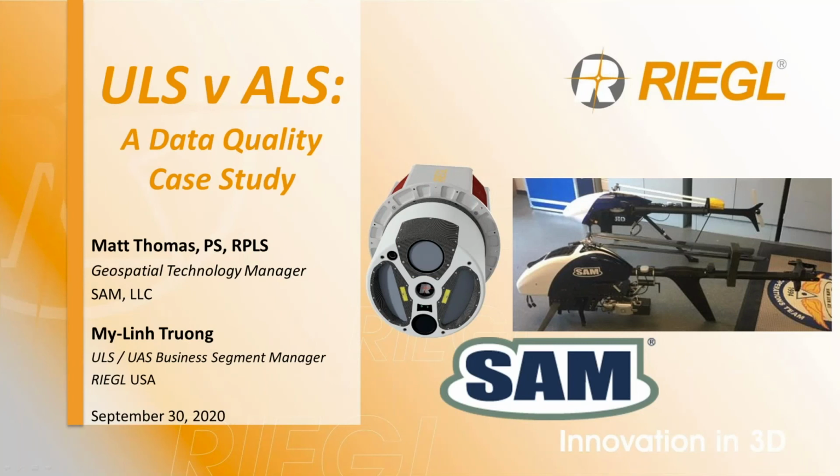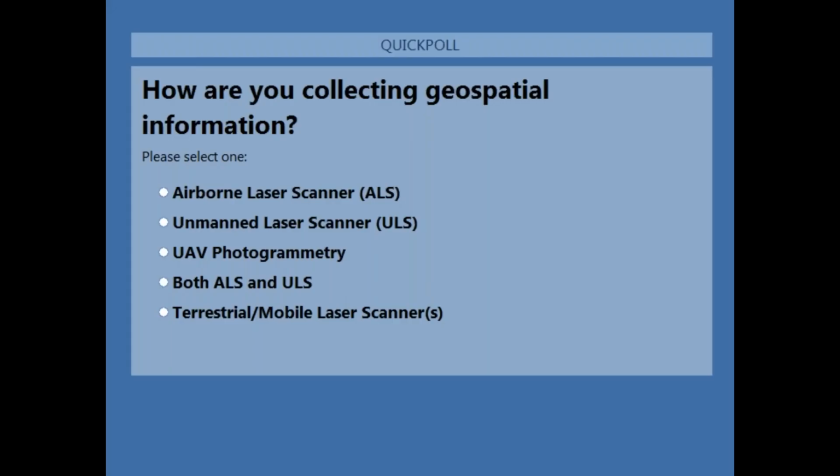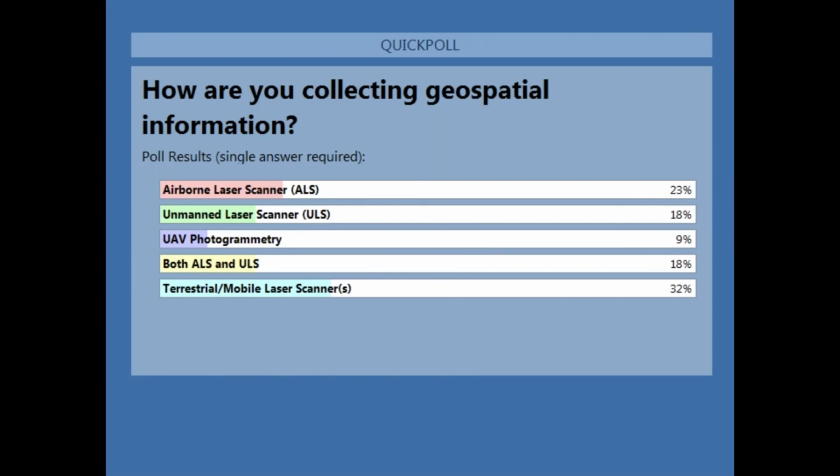We'll get started in just a few moments, but in the meantime, I'm curious to know, how are you collecting geospatial information? A, airborne laser scanning, or ALS. B, unmanned laser scanning, ULS. C, UAV photogrammetry. D, both ALS and ULS. Or E, terrestrial or mobile laser scanners. And we have a good distribution here between airborne laser scanning, ground-based laser scanning, and a few in between. So thank you for providing your feedback.